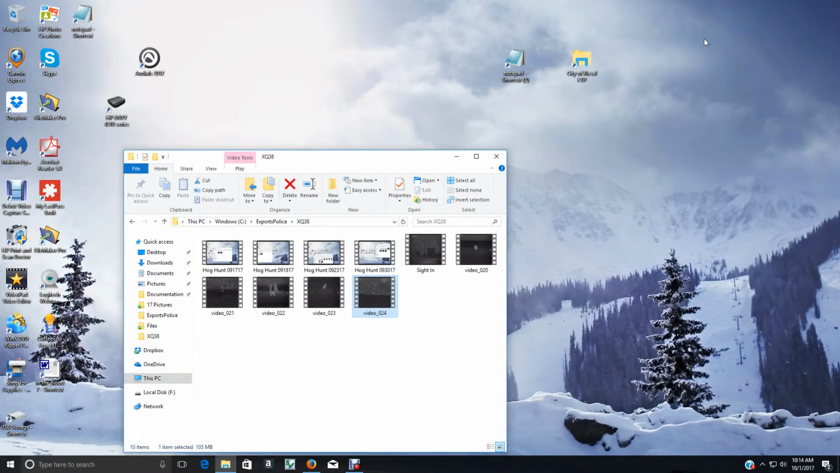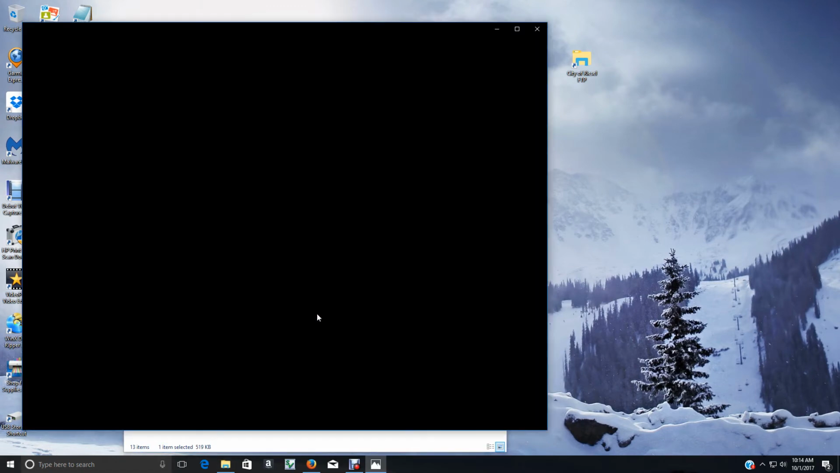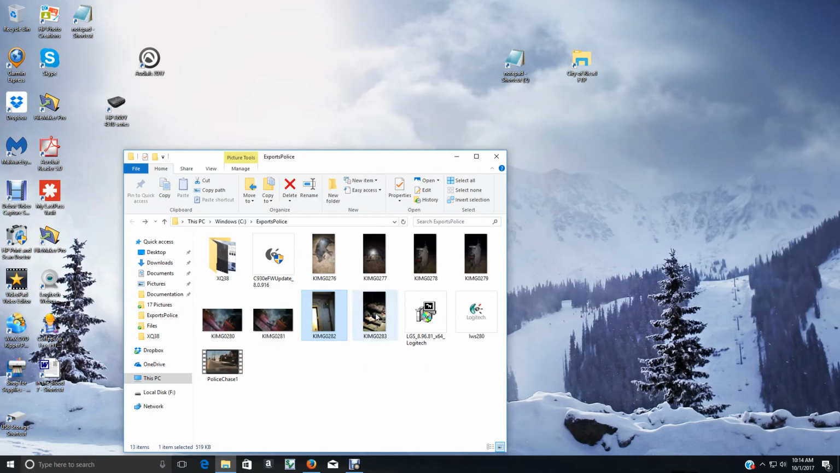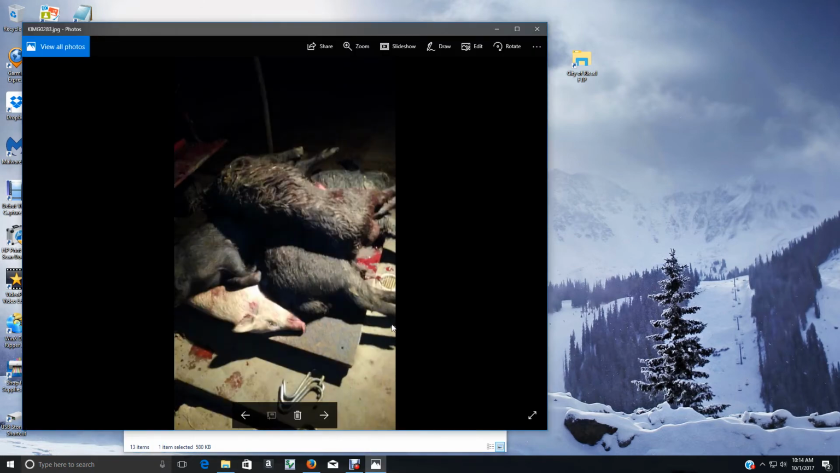And we get over here and show you the final result. All those hogs were 635 pounds worth. One hog made half of that. And let's see. There they are, all stacked up. You can notice that one big one, he's so big. But anyhow, that's Texas hog hunting.